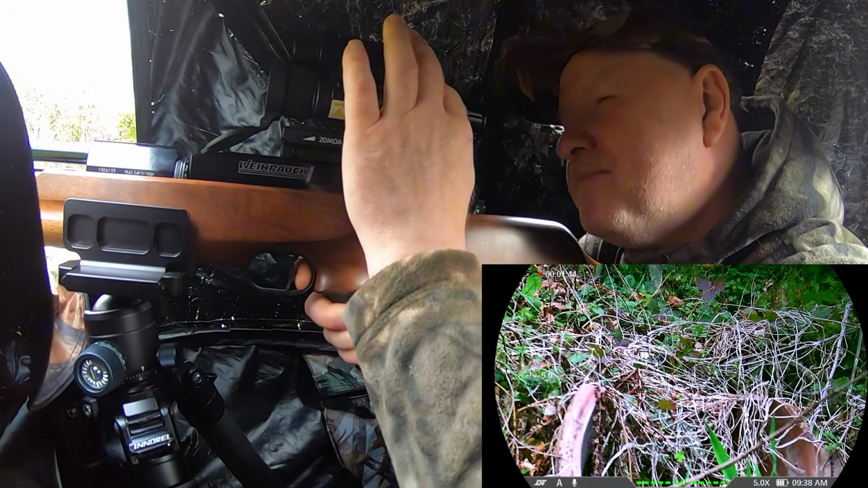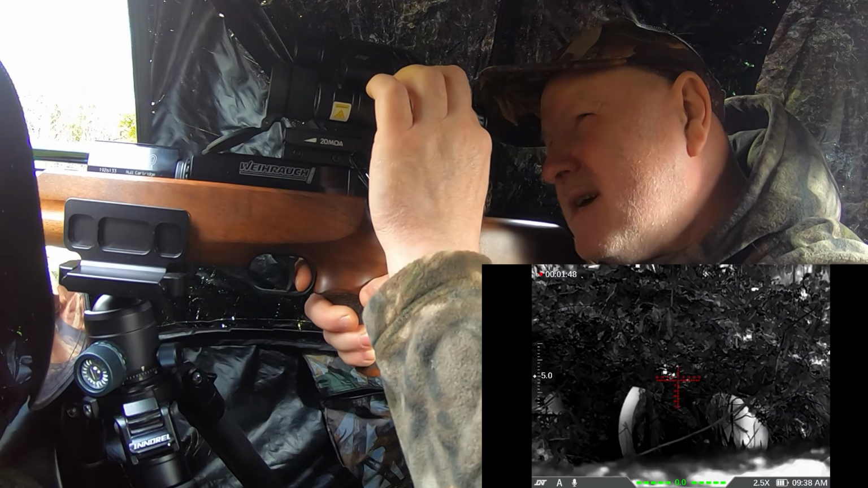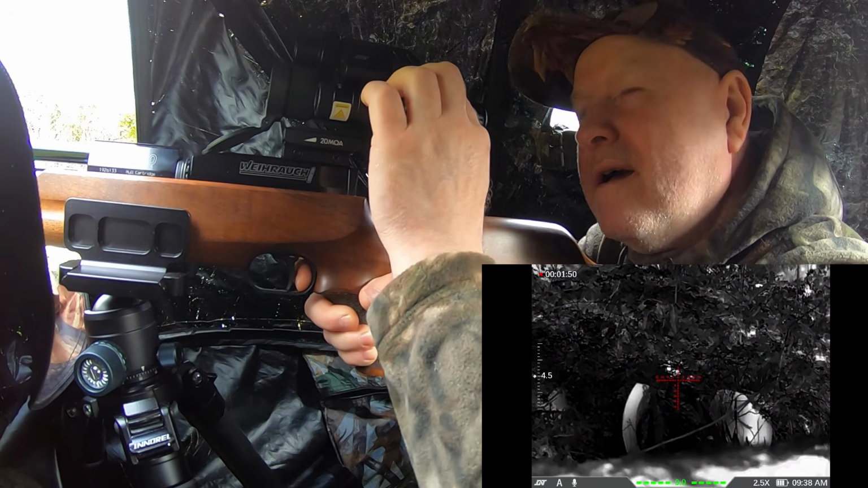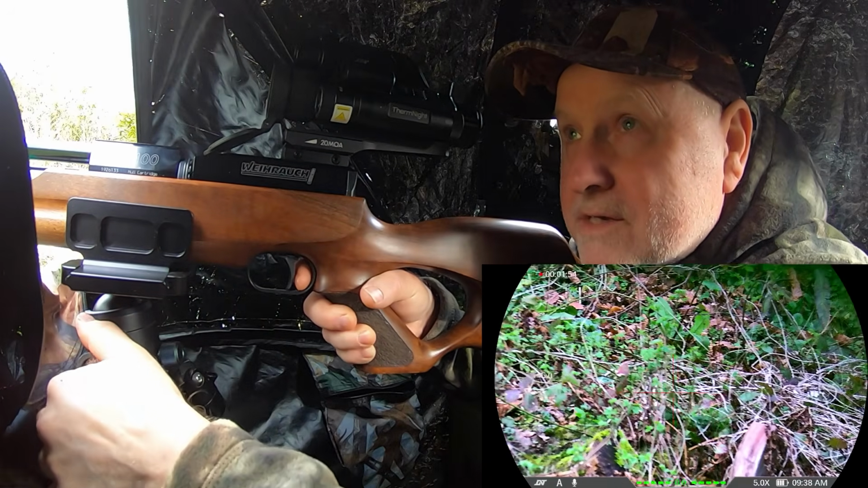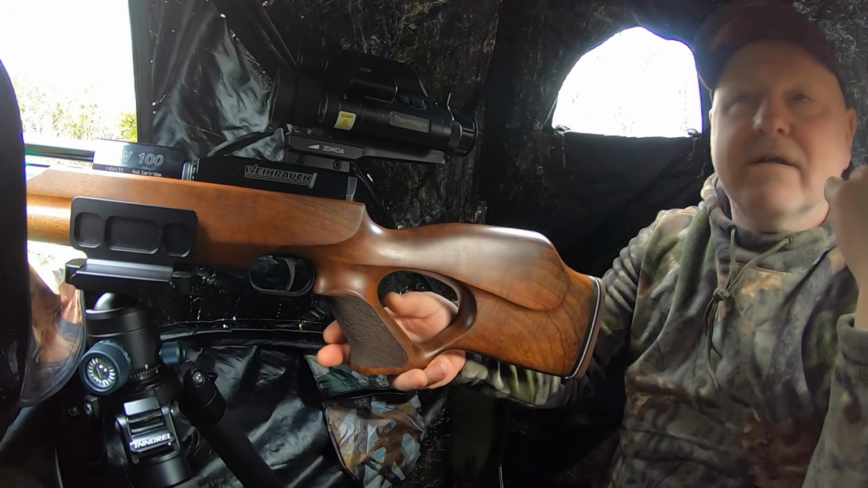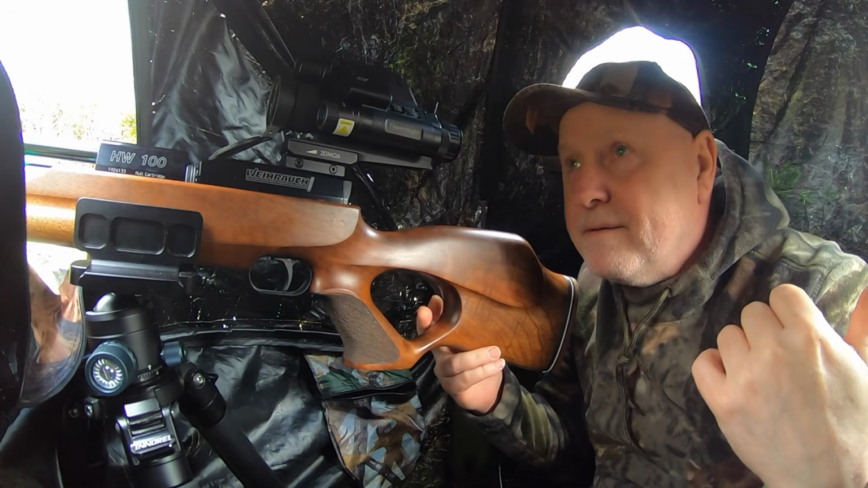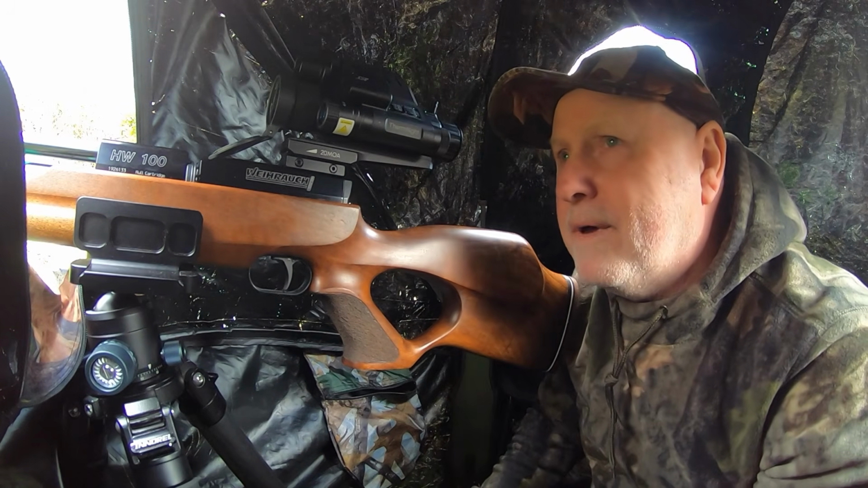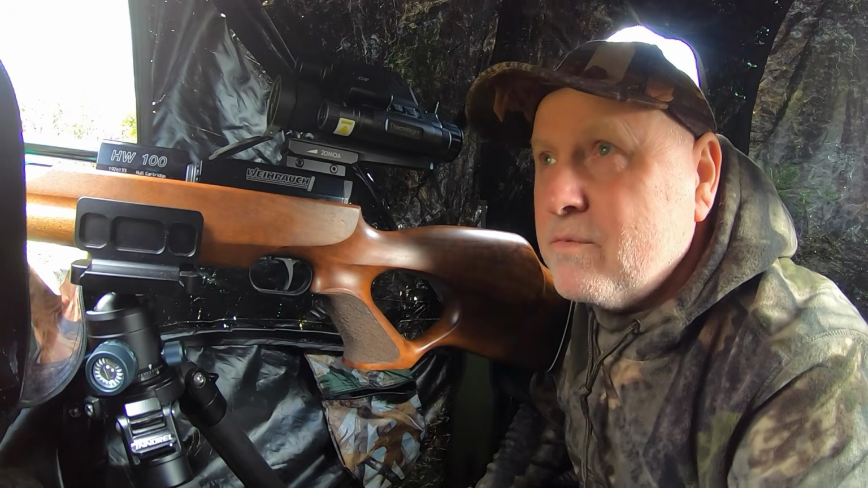And that's him gone in amongst that stuff there. Okay, that's good. Caught me totally unawares. I was looking at a pair of pheasants out of the left hand side flat there, male and a female. Beautiful, those male pheasants, beautiful pheasants. Only 5 meters away, something like that.